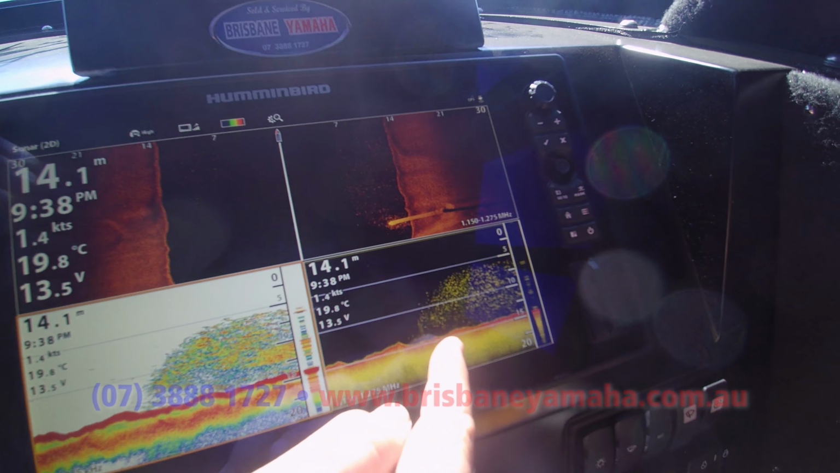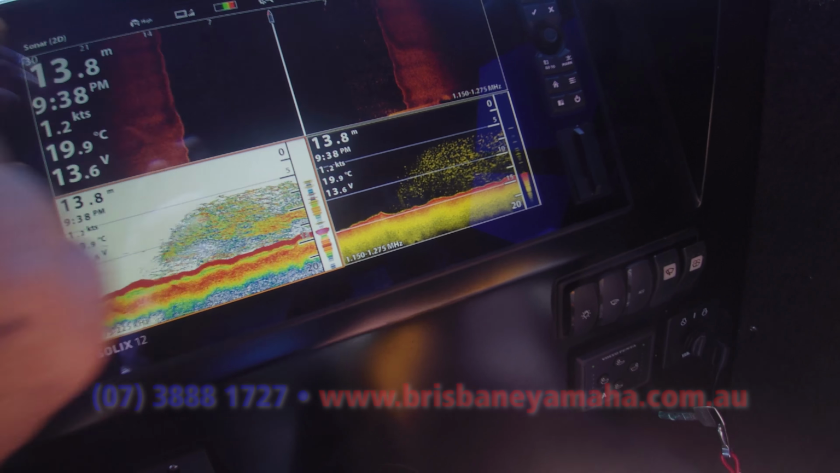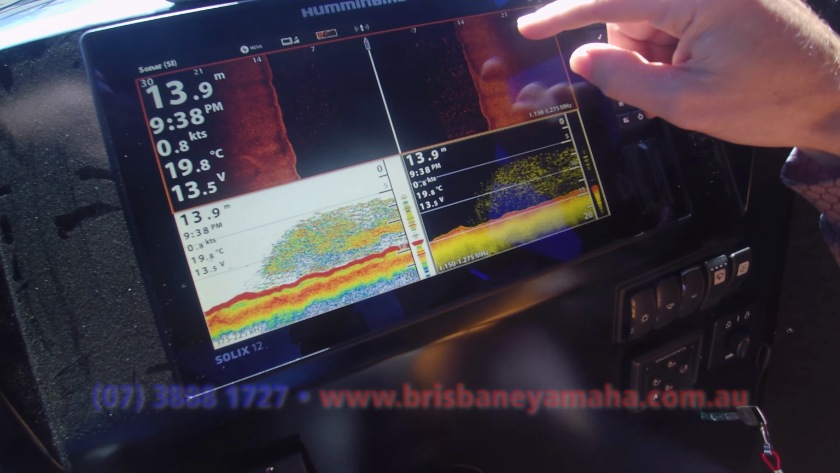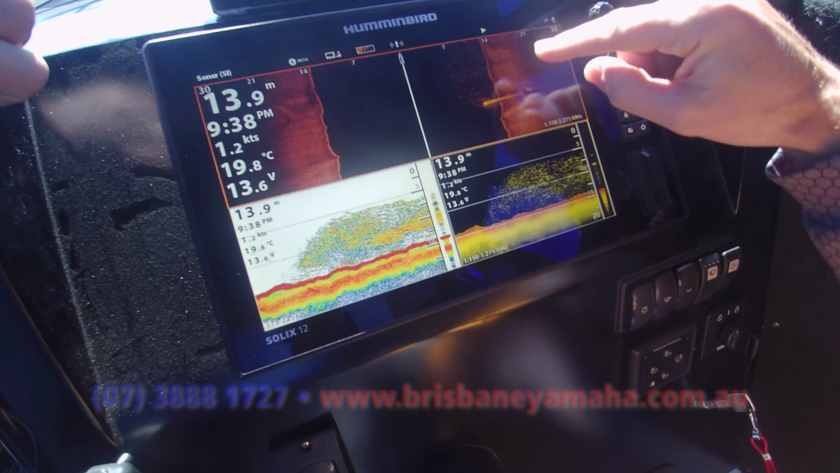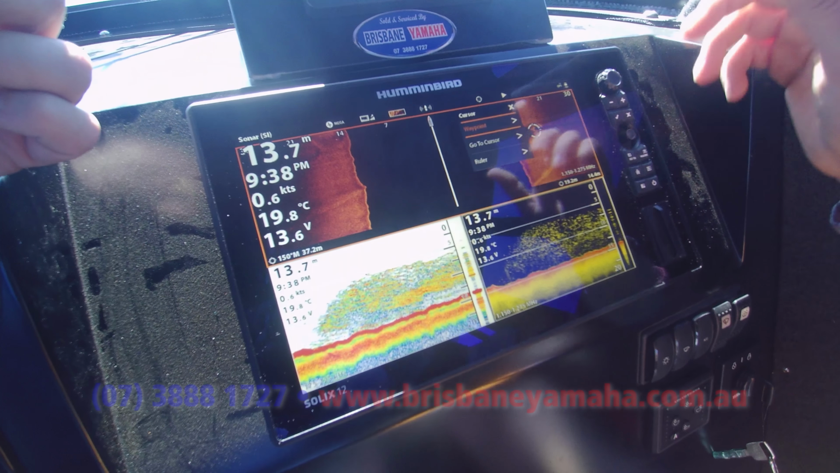And what about this? So this is down view. You can't see it because it's not under the boat. But the side view's picked it out and we know it's out on the right-hand side. Oh, I've missed it. Now I can't see it. No, that's all right, Aaron, because what I can do is scroll back and we can hold that waypoint there if we wanted to and mark that.